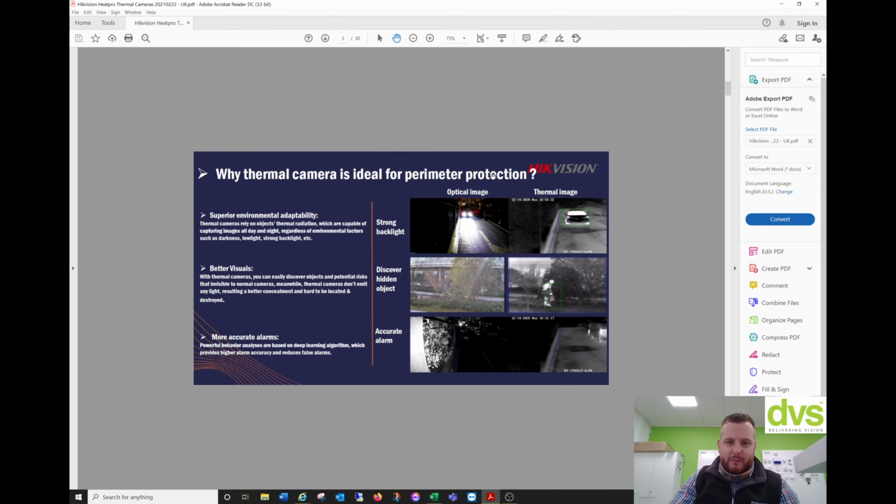So why thermal camera is ideal for perimeter protection? Well, a lot of them have got a thermal image and an optical image combined, so you can use a bispectrum model, which we've got outside, which we'll show you, but you get the benefit of the optical image and the thermal image, and you do image fusion on the thermal, which greatly enhances the detail even further. So discover hidden objects, so you can see there the thermal can easily see objects that the optical can't, and it's a more accurate alarm.